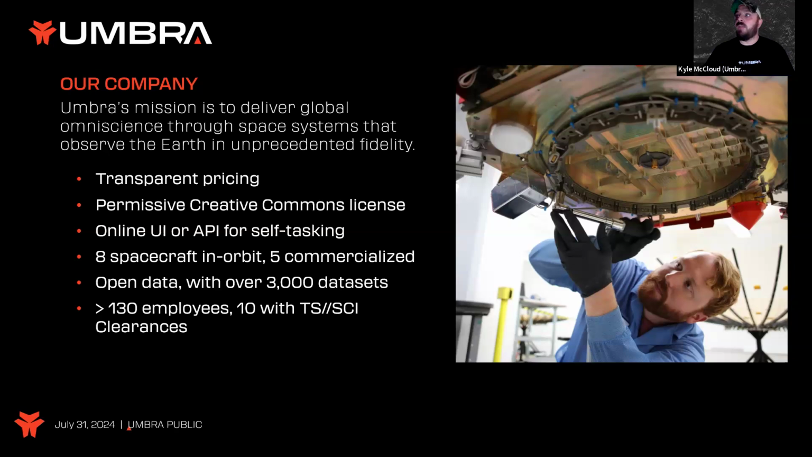You go to umbra.space and we have the pricing right there for you, transparent pricing. Additionally, we have Creative Commons licensing, which means you buy the imagery, it's yours. You can share it, you can put it on Twitter, you can draw all over it and sell it as an analytic product. It's yours. Additionally, we're taking steps to make it easier to use our data. Synthetic aperture radar and satellite imagery in particular is difficult to get your hands on. We have created an awesome customer-facing UI that I can demo if we have time, and also added API tasking.